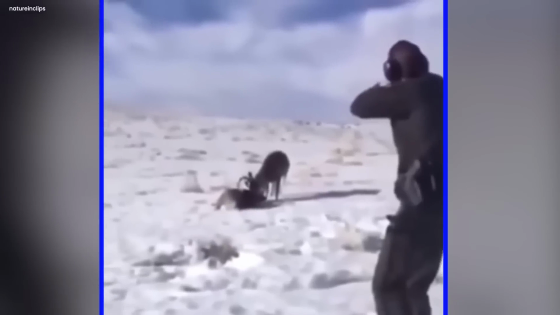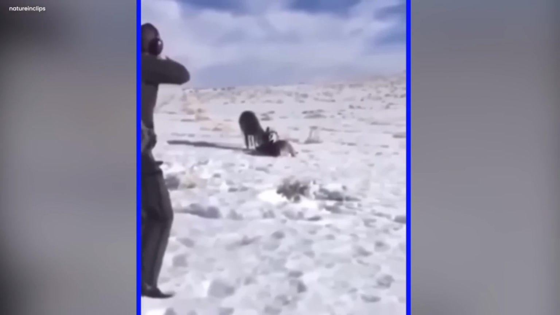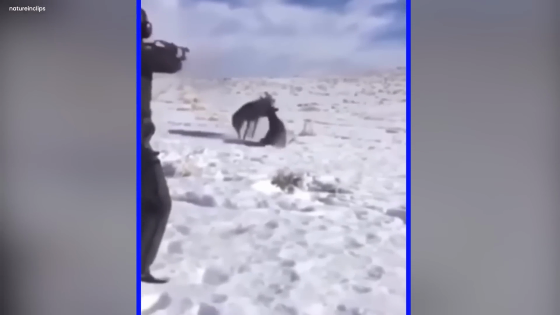The surprise came next. The shot from the gun did something amazing. It cut the buck's antlers and they were free. The thing that trapped them was gone in a flash. The camera caught this special moment. The bucks, now free, jumped away like they just woke up from a dream. They ran deep into the snowy woods, happy and safe. Unbelievable. Good shot.